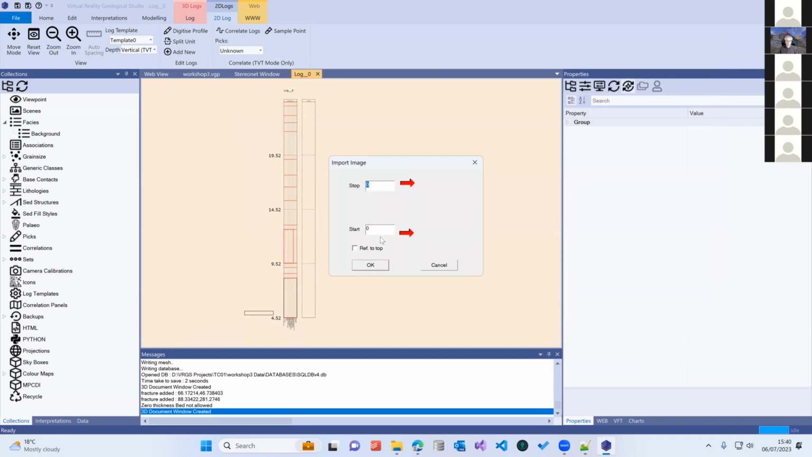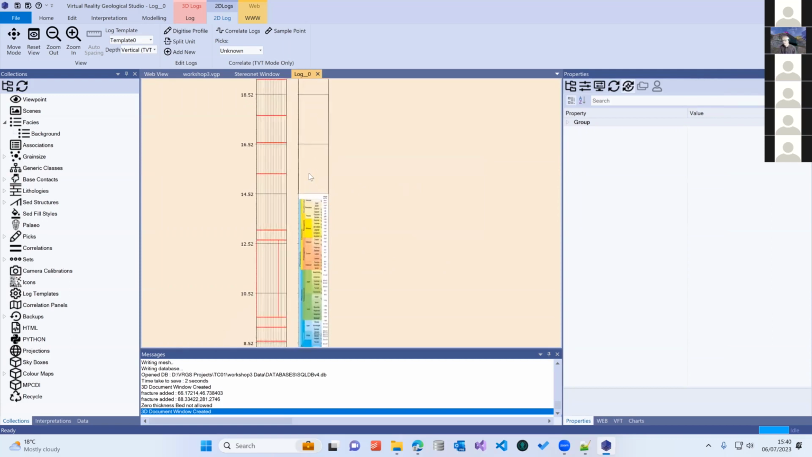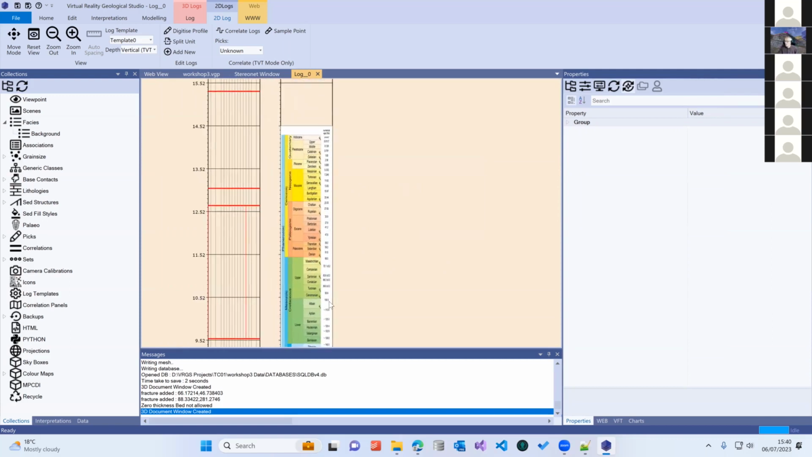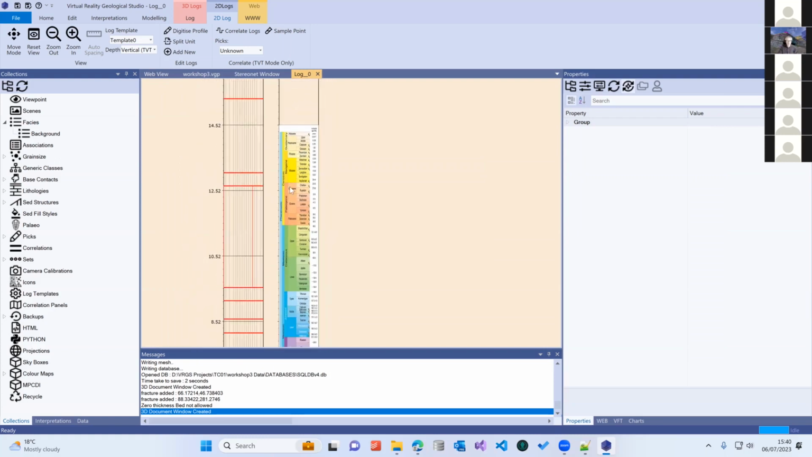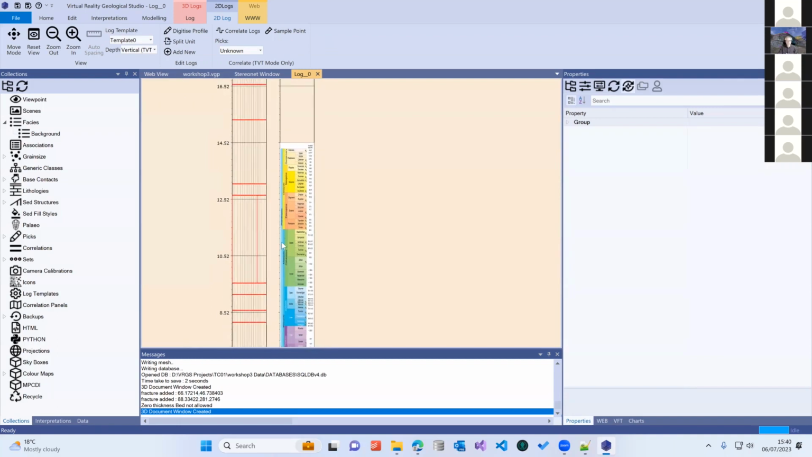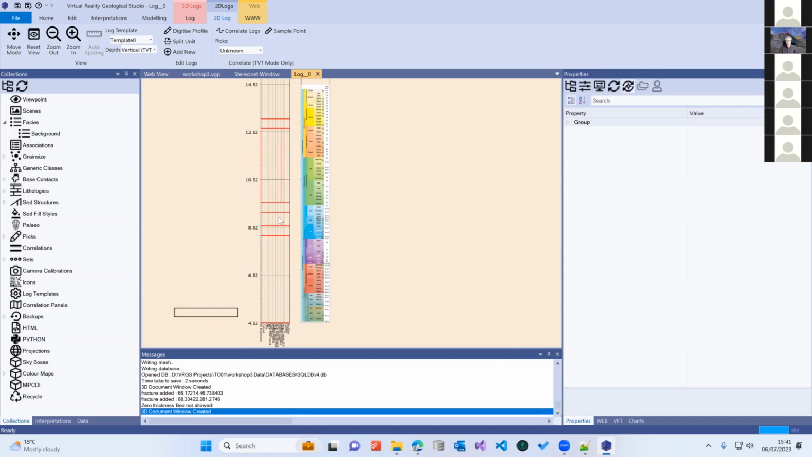I'm going to put this stopping at 10, and it appears in the log like that. So this is where you integrate your field-based sedimentary logs: do a scan of your notebook, tidy up the margins, clean it all up, get it so you can link them together nicely, and then you can import them all in here.